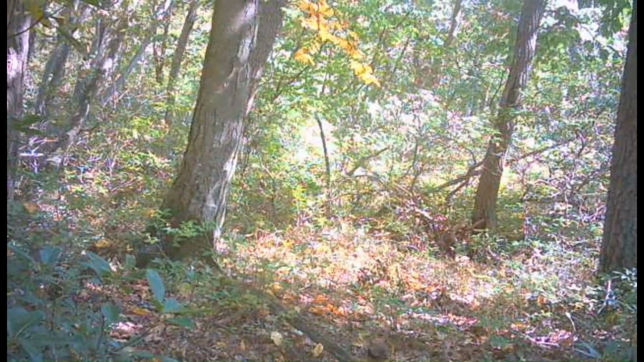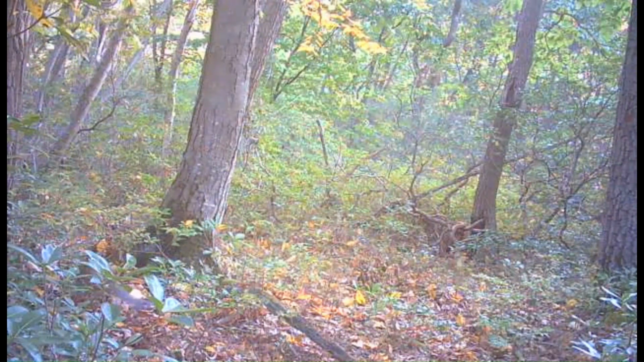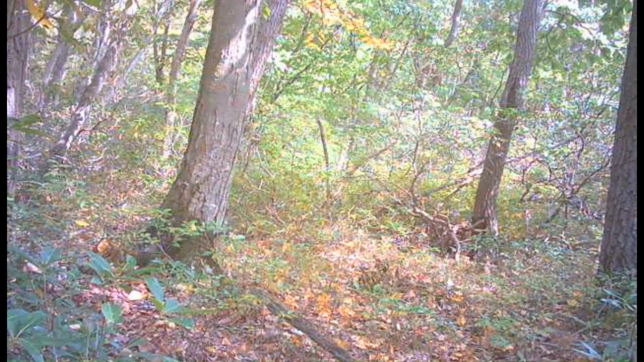Then here we got a yellow belly sapsucker in here playing around, and another squirrel. And I had too many videos to put the deer and the bear that's going to be on a later one in here with this. I just put the small critters together here.